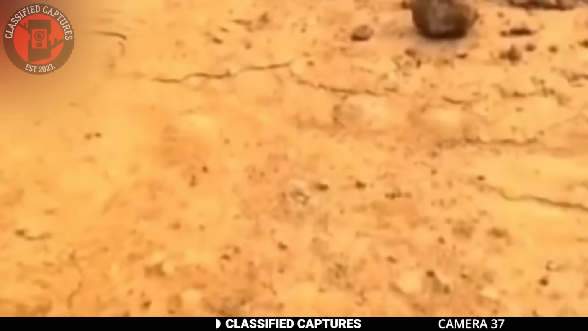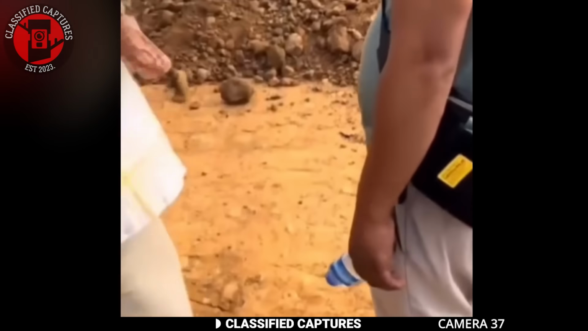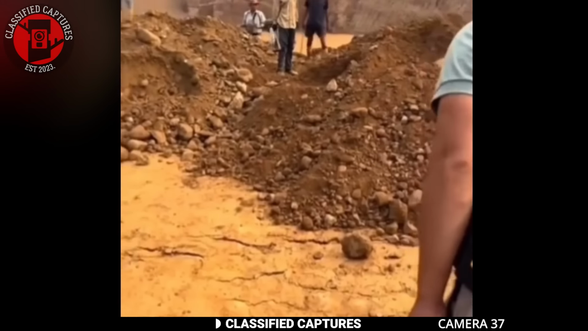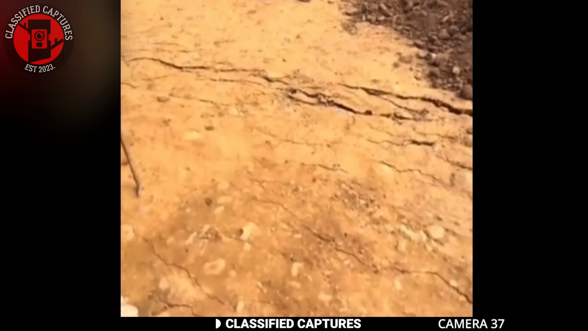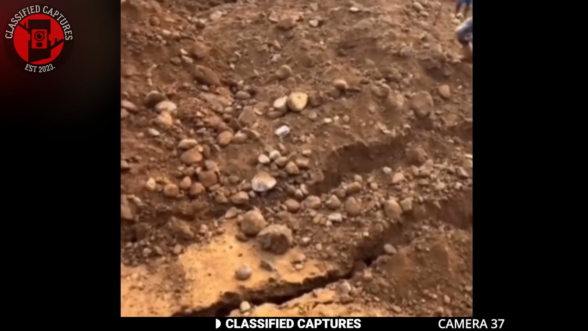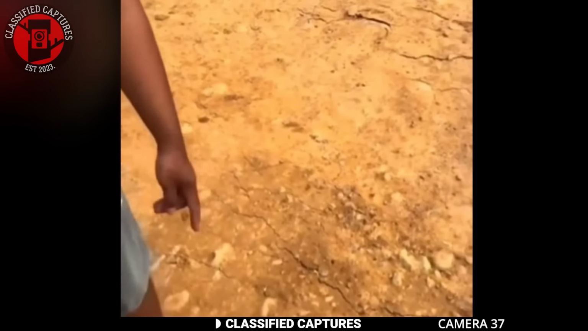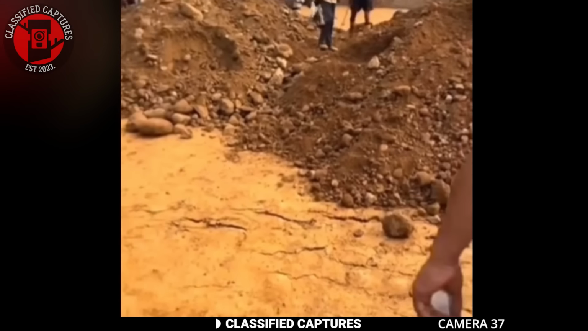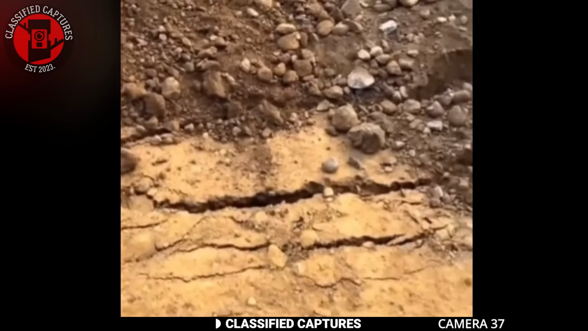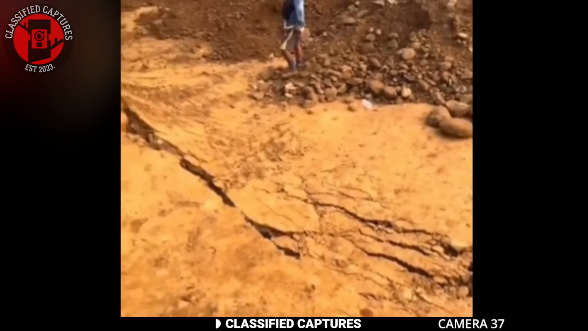I keep saying this, nature is very powerful. Just take a look at this footage. The ground literally cracked and separated into two. Despite the seriousness of what happened, the people standing around seem rather excited about it, cheering as the earth moves. It's incredible to watch. Just look at that, Mother Nature in her element.